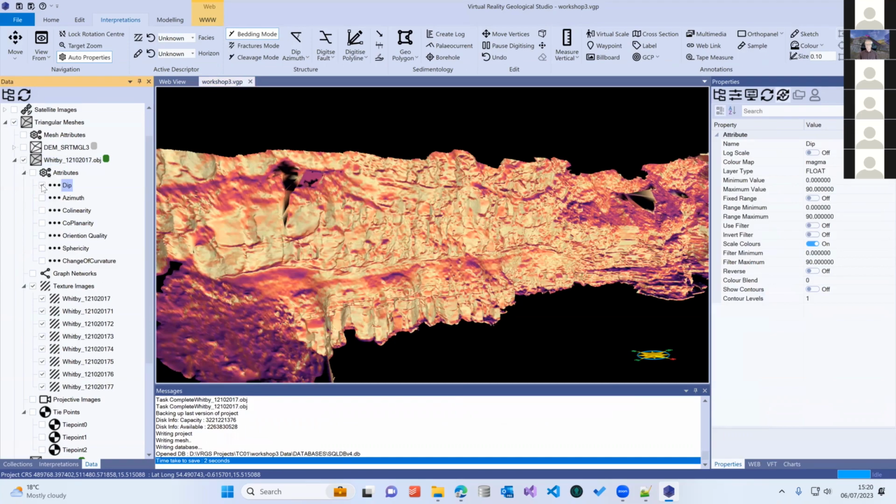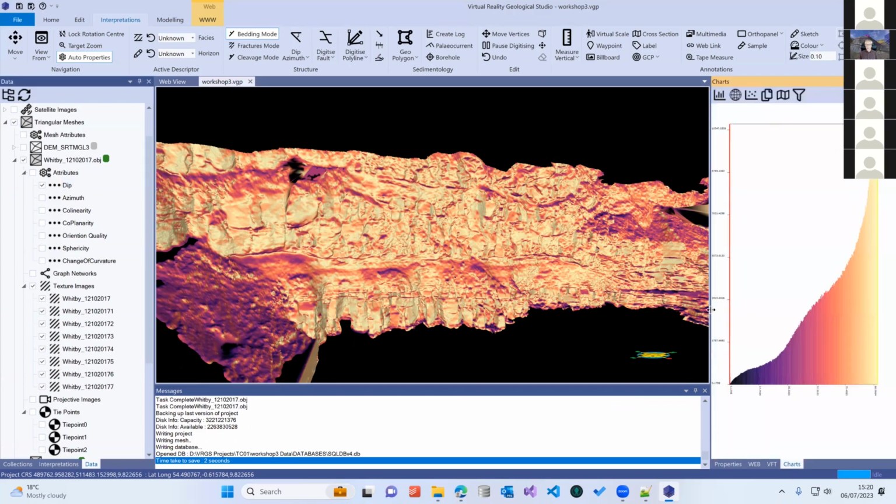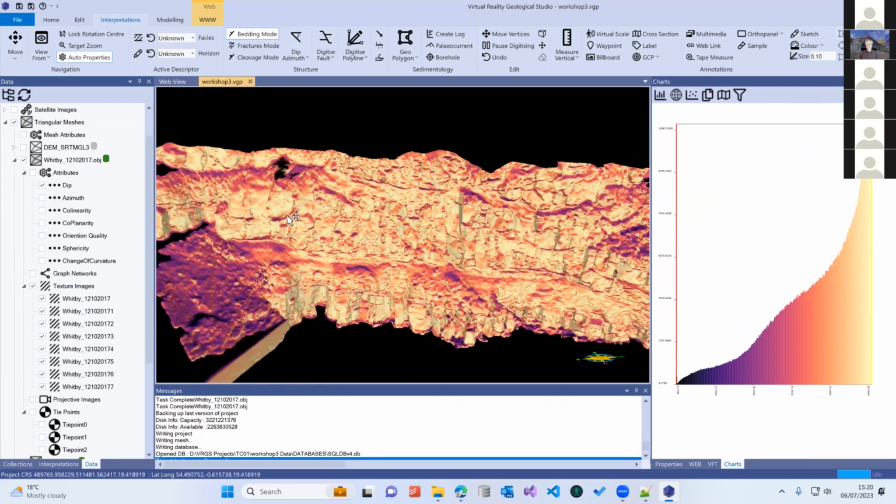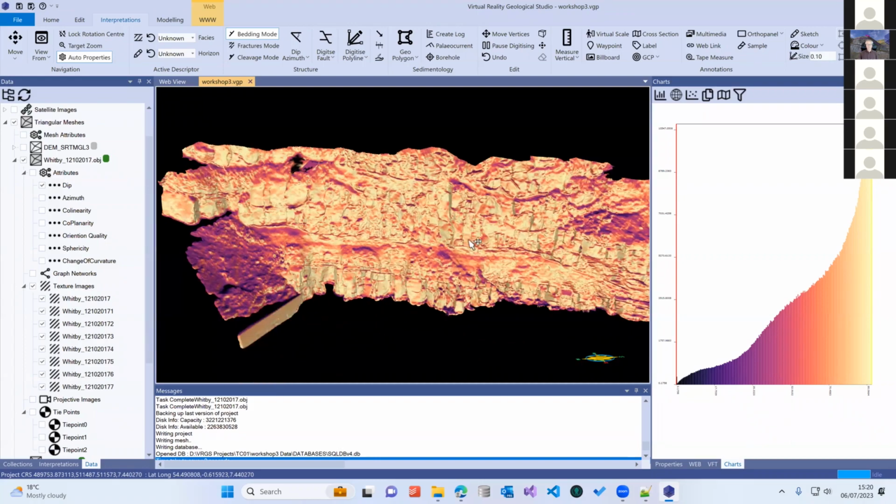So there's our attribute for dip. If we select our charts tab over here, we get the histogram of the attribute. So you can relate the colors in the chart here to what you see on the outcrop. So yellows are steep dips and the dark purples and blacks are shallow dips.